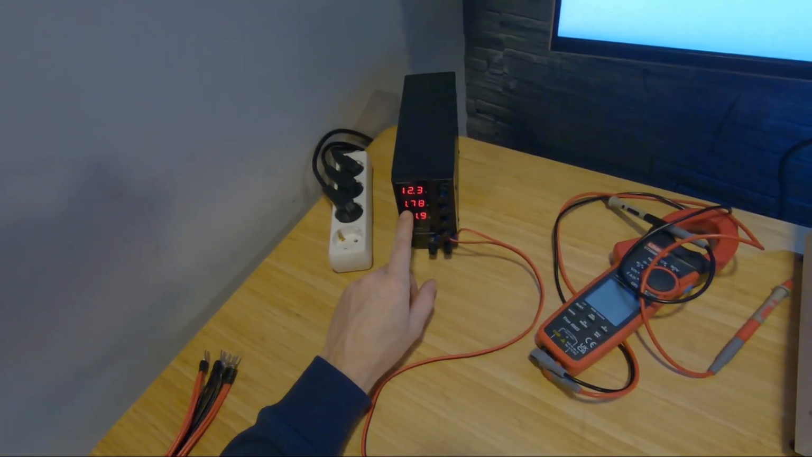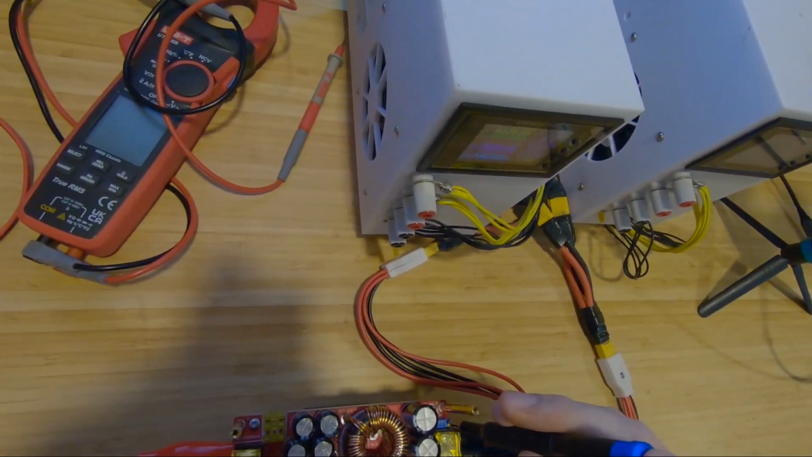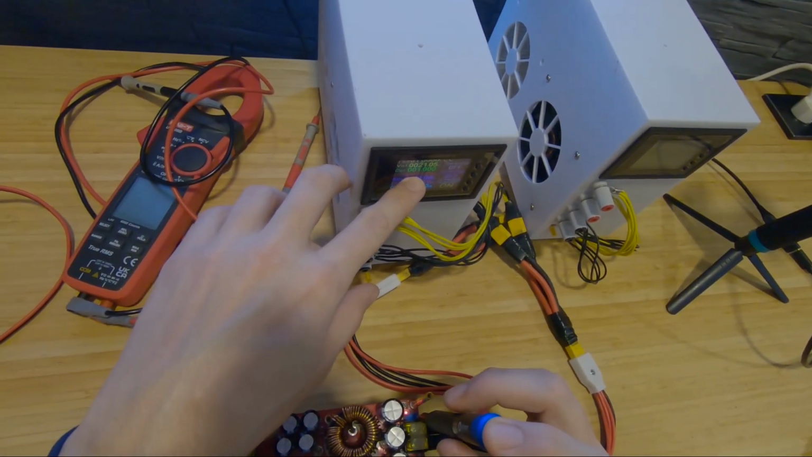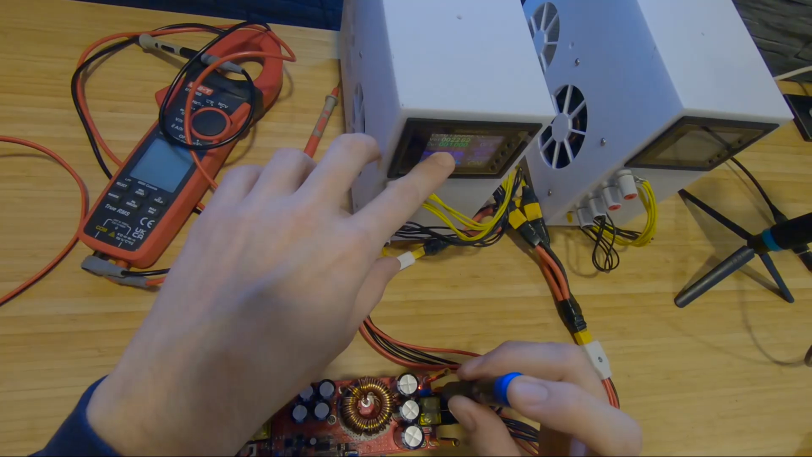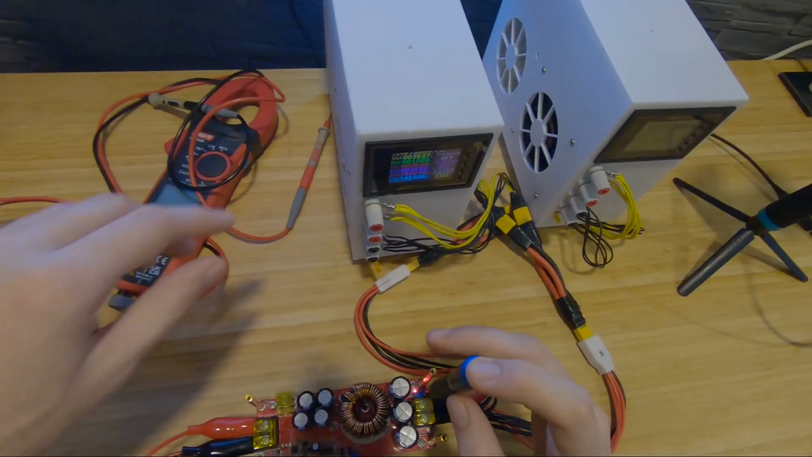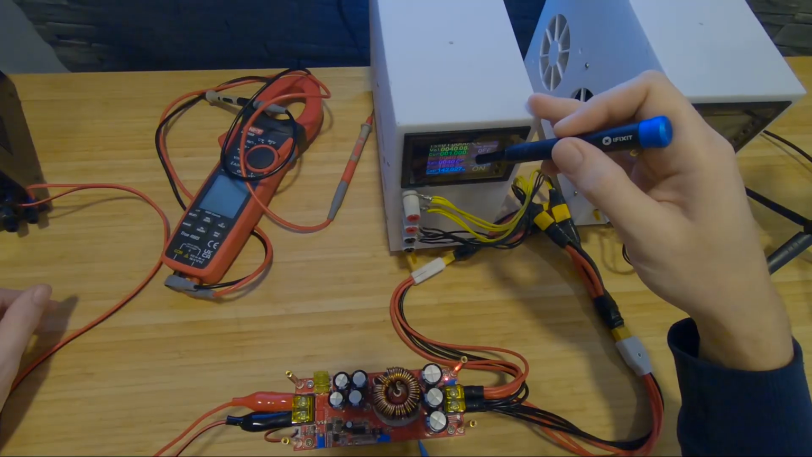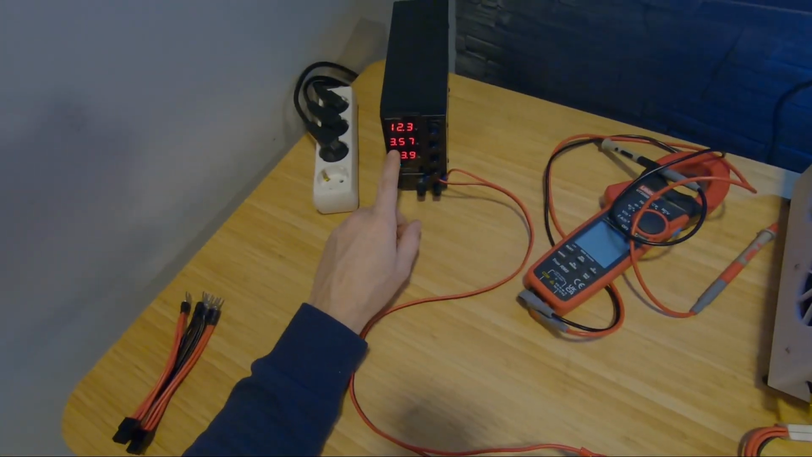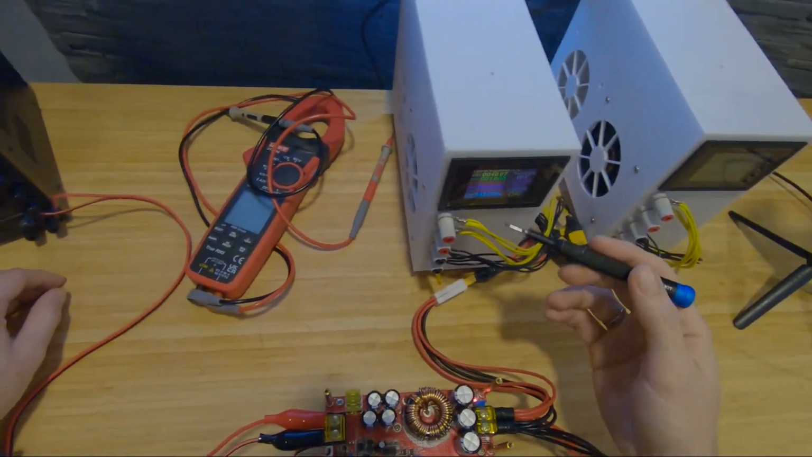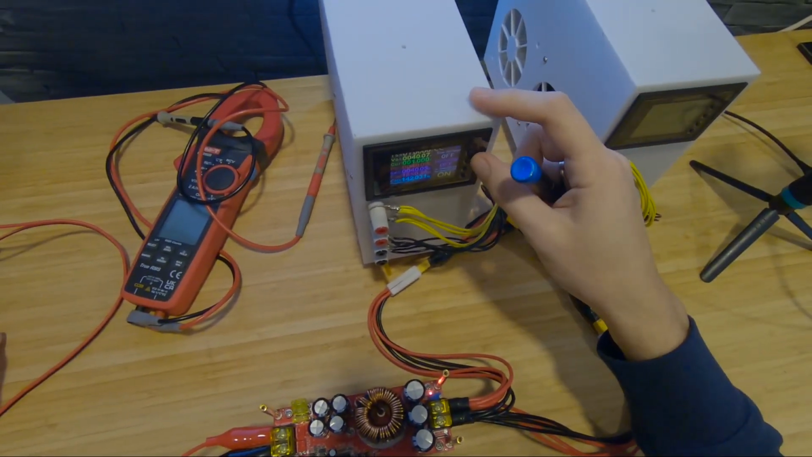On the input now we have 1.8 amps. If we change our voltage, here now we're pulling 20 watts. If we ramp this up to, I don't know, 40, now we're pulling 40 watts, and on the input side we're pulling 3.6 amps. So it's limited on the output side, not on the input.